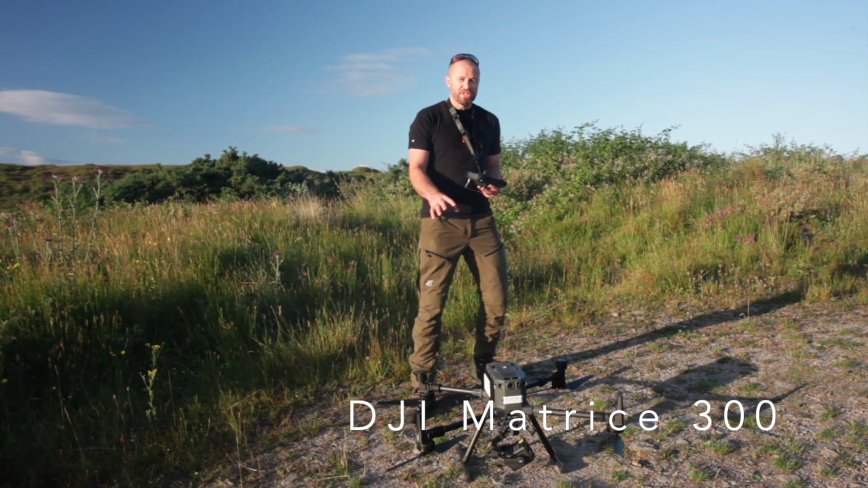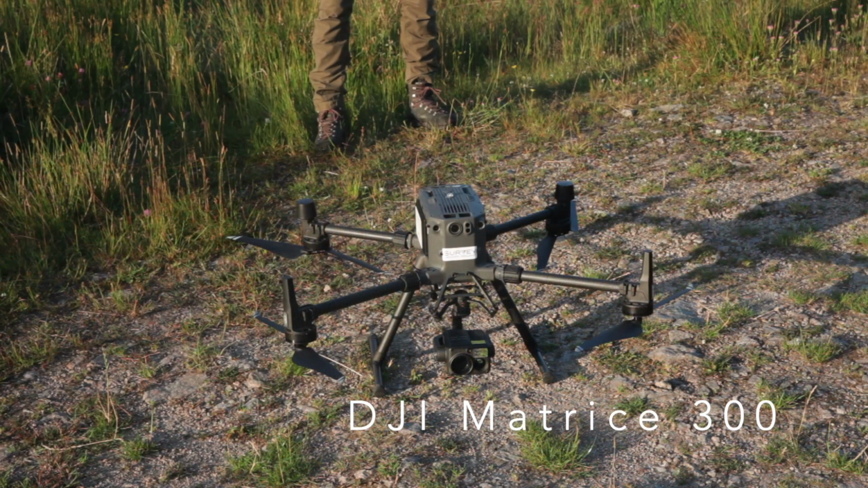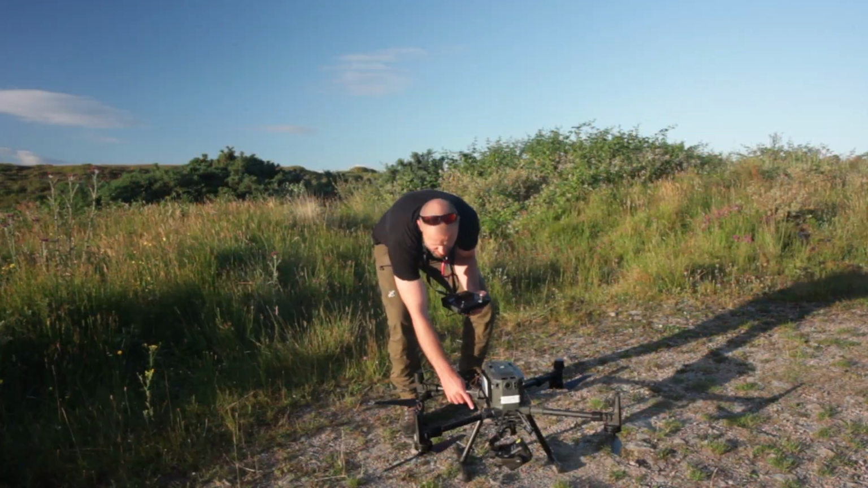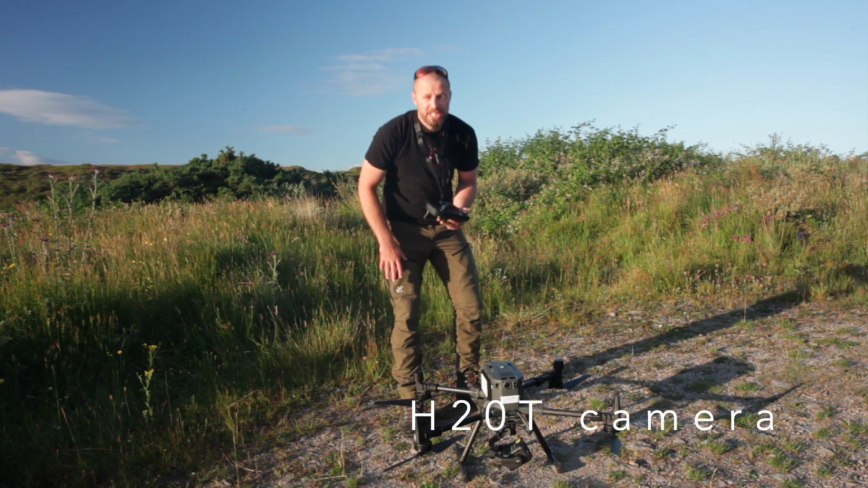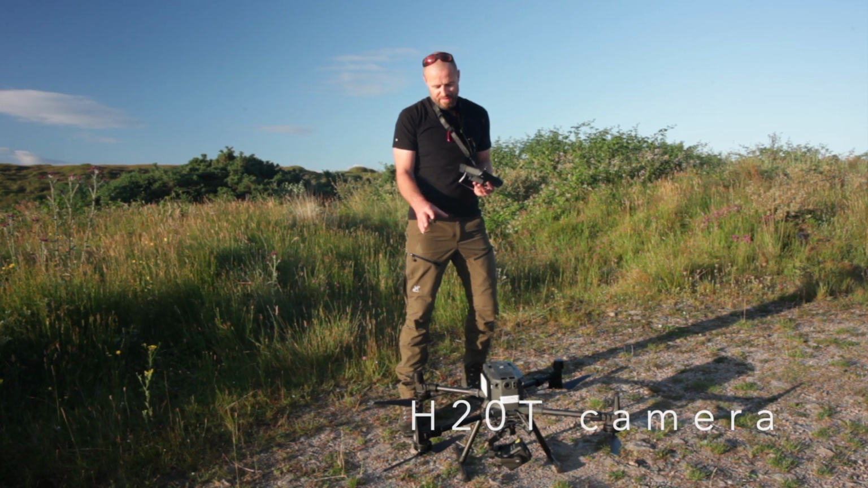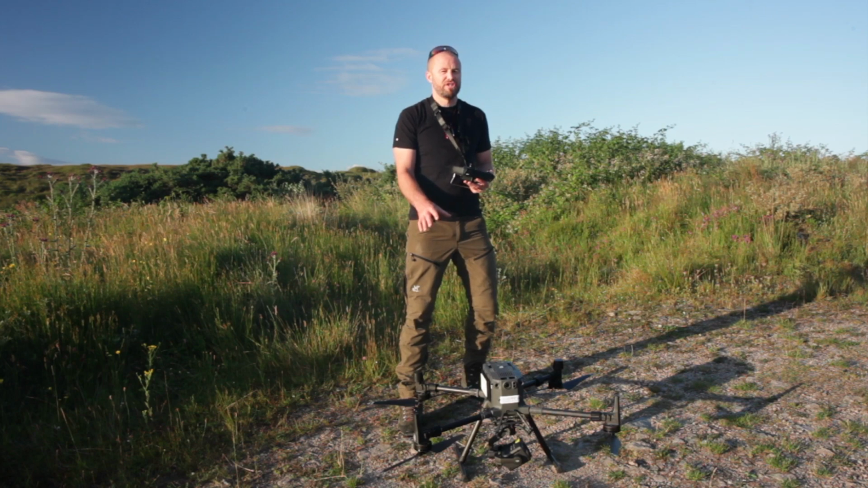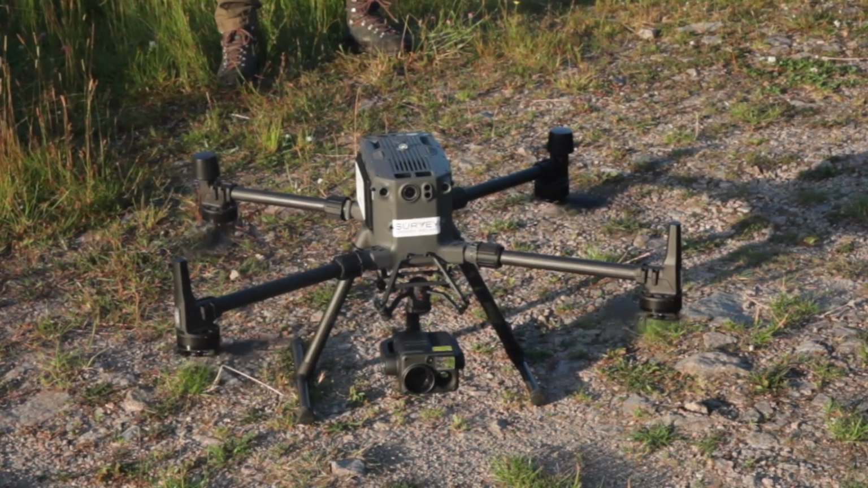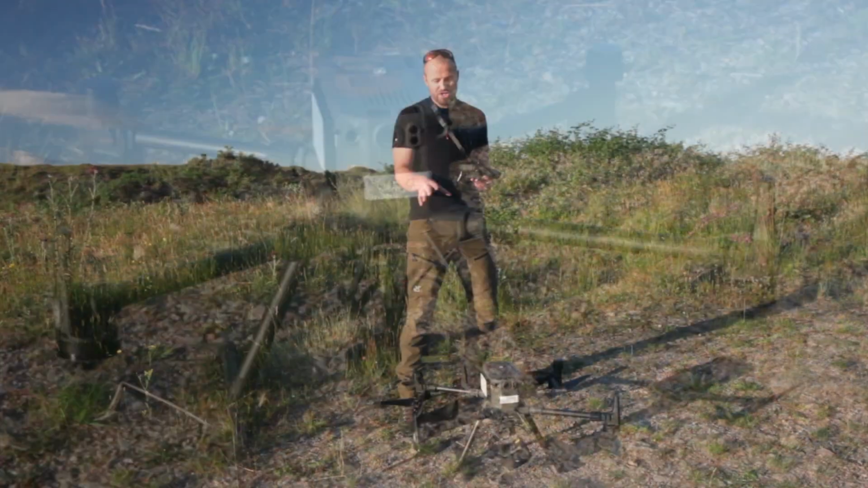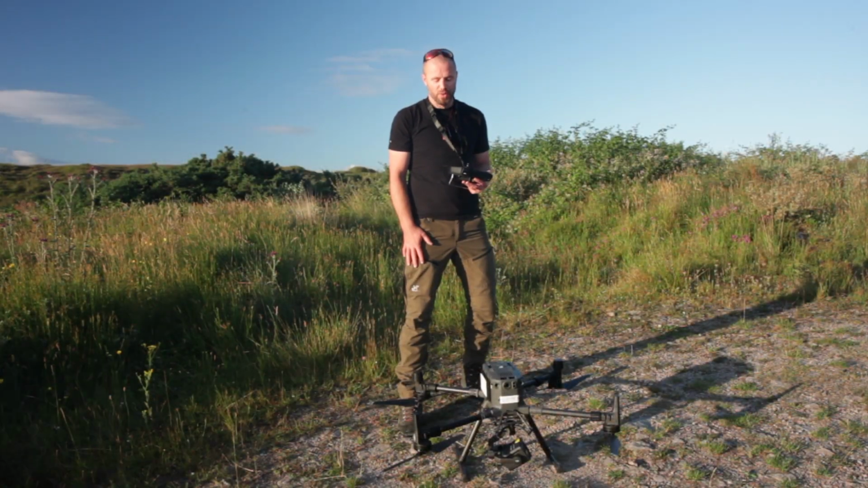So this drone is the DJI Matrice 300, and the payload, which is here, is the H20T camera, T for thermal. So incredible spec on this. The drone is provided by Survey Drones Ireland, and these survey trials to assess the effectiveness of the drone and thermal camera to detect breeding merlin is funded by Quilcha.